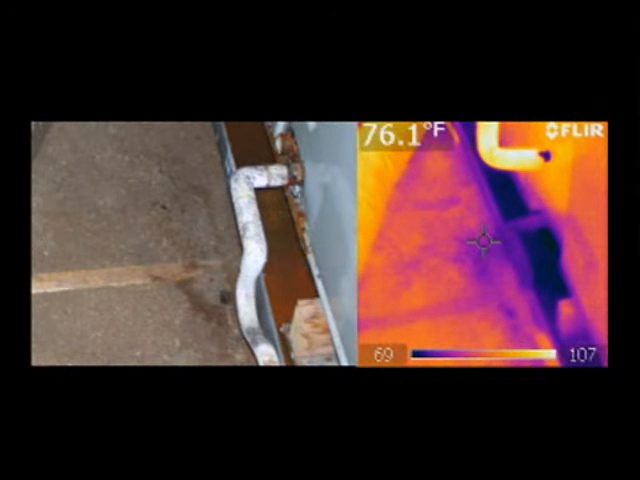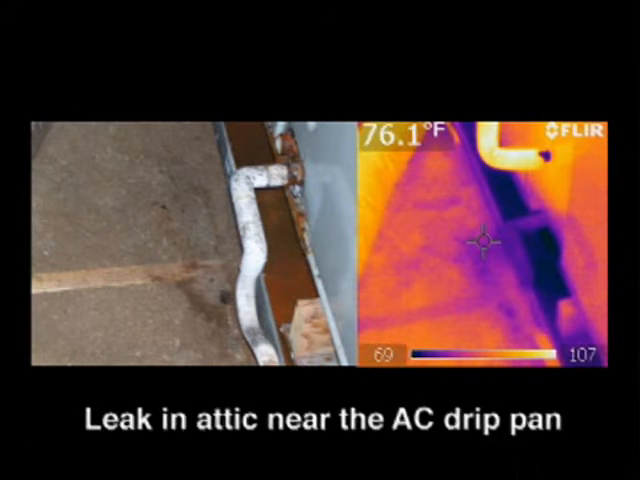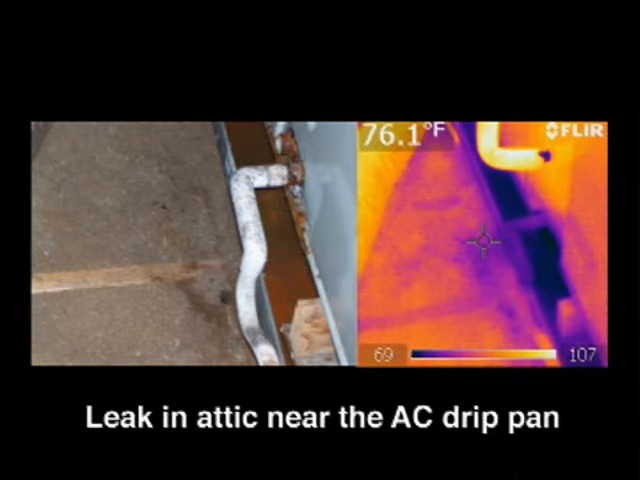Okay, go to the next image and you'll see an air conditioning system here up in the attic. You can see the drip pan is full of water. And then on the thermal imaging, we can also see that the moisture is spreading out into the insulation. And in this situation, the moisture was spreading out very far from the AC unit itself. This can lead to some severe defects and repair issues. It can be very expensive if you allow that moisture to spread out across the insulation like a slow-moving sponge, and left unattended can actually create some severe repair issues going into the future.